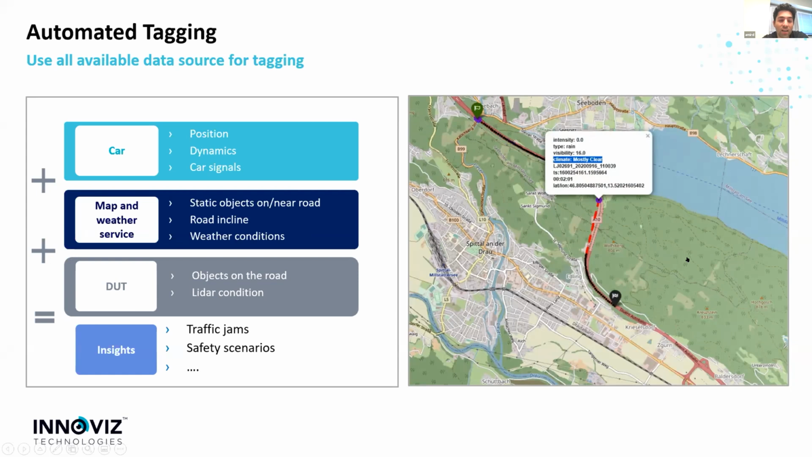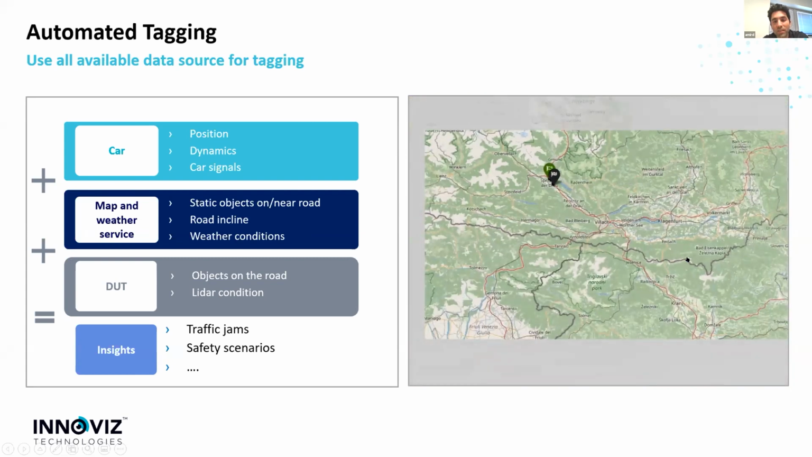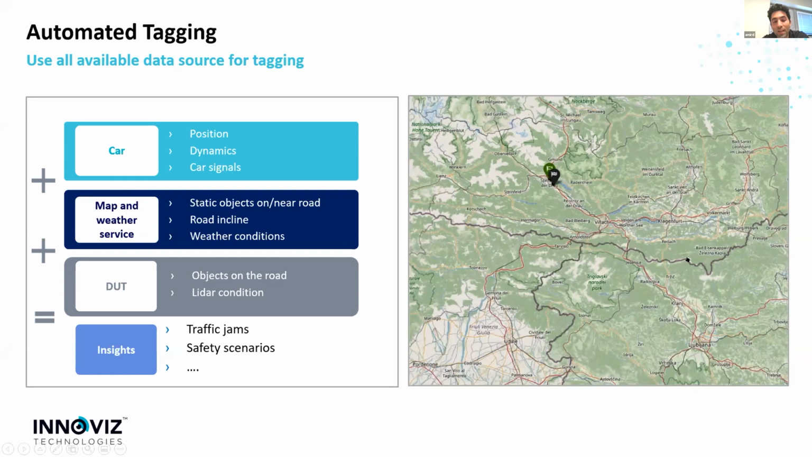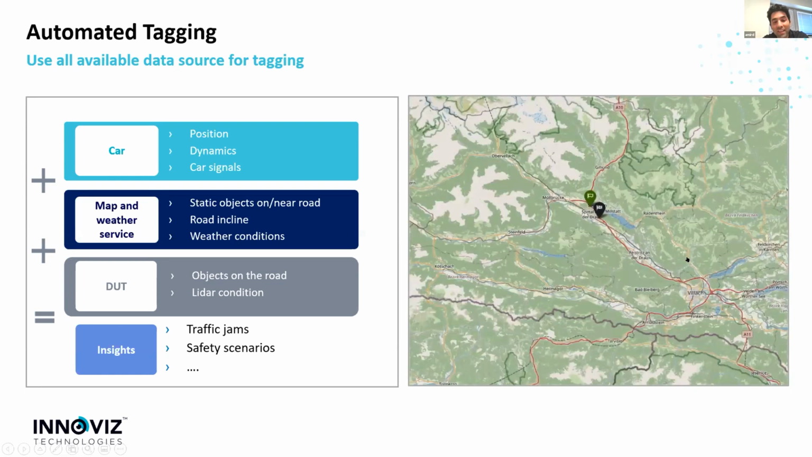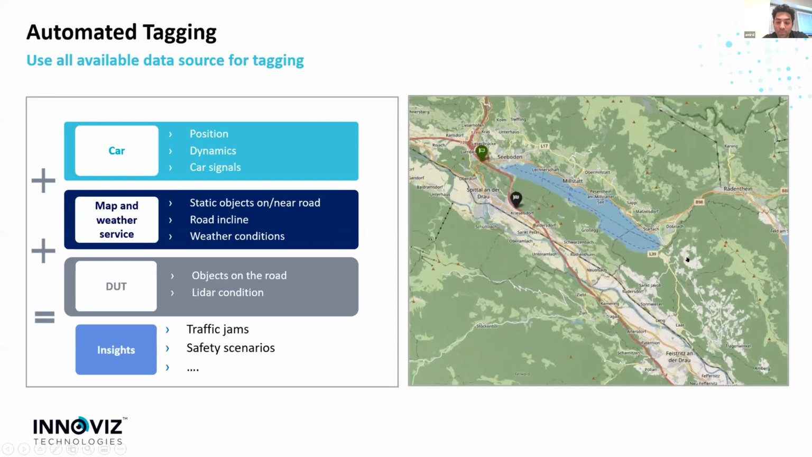We can understand if the car now is in traffic jam condition, if it's in safety scenario, if it's changing lanes. So even by having really modest car setup, we're still able to do really good, I would say, deep tagging of the data that is recorded.